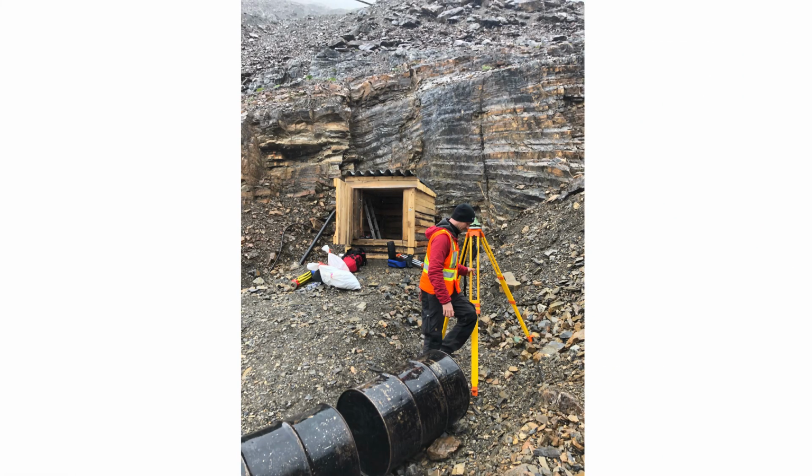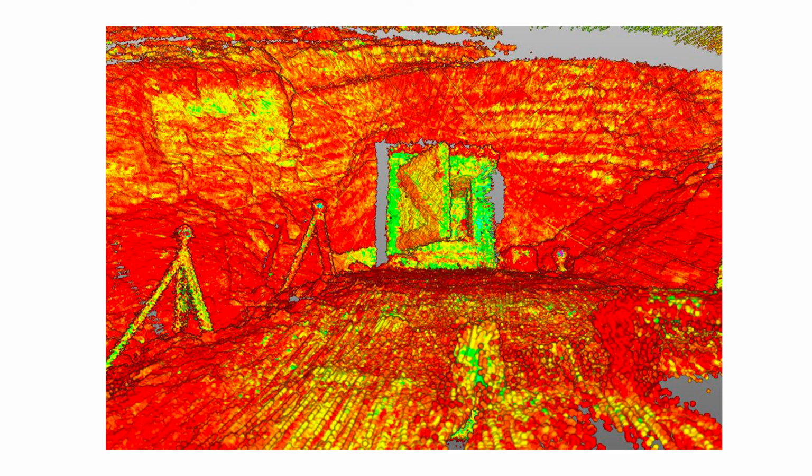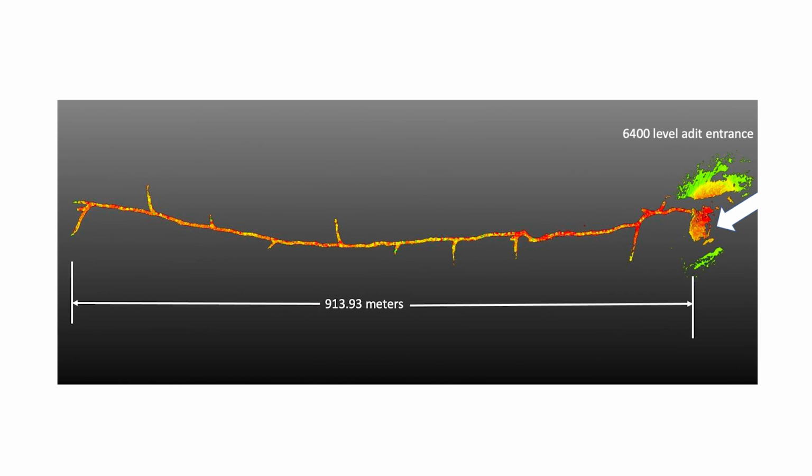To overcome this issue, control was established outside the entrance of the Eagle vein and used to georeference the initial scan that subsequent scans would be aligned with during post-processing. The same procedure was applied to the Harris vein. Here you can see the 6400 level portal with the base stations being set up. And here you can see the 6400 level, the start of the LIDAR survey of the adit. Note the resolution of the wooden portal entrance and the definition of the portal base station setup. A total of 913.93 meters horizontally was surveyed on the 6400 level of the Eagle vein.